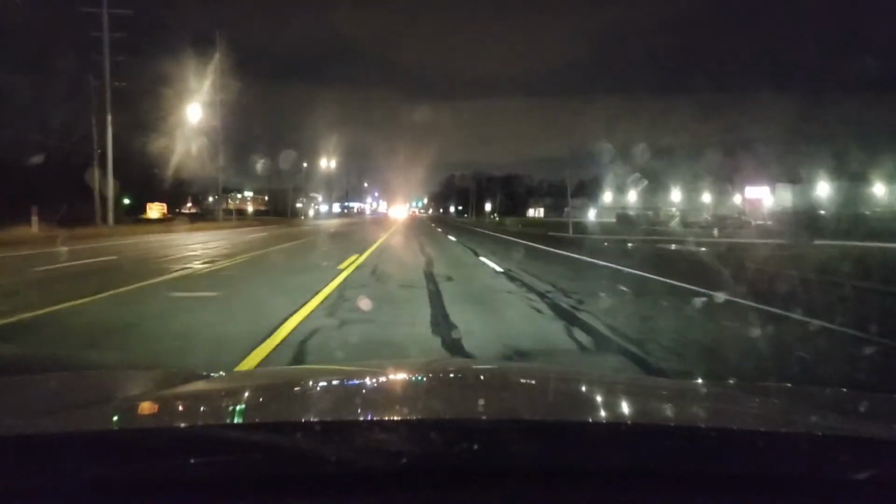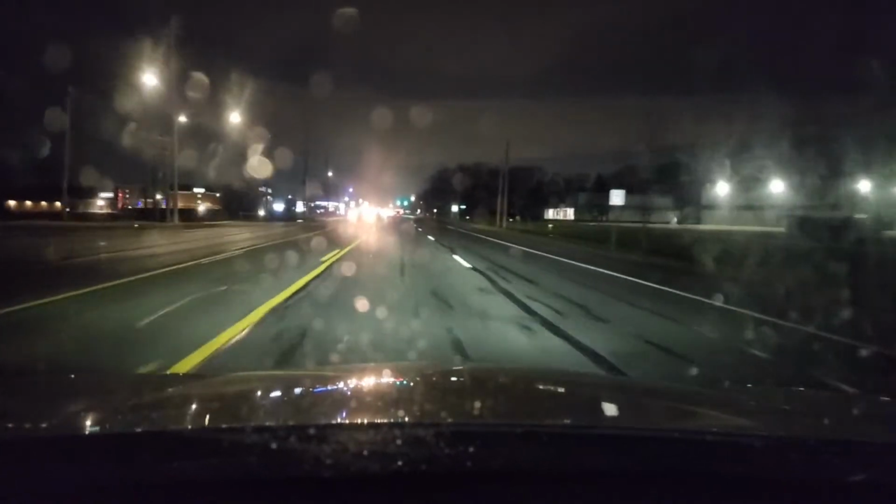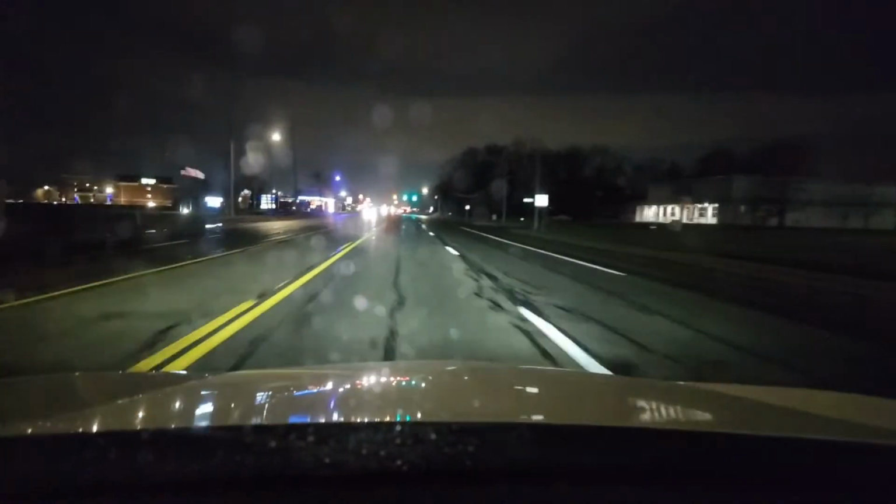But we're talking about night driving tonight. I'm making a left turn into the nearest lane because a lot of times when I drive with beginners, I try to keep them in well-lit areas. And it's really important that you learn how to see at night. It's one thing to drive at night, but it's another thing to learn how to see.